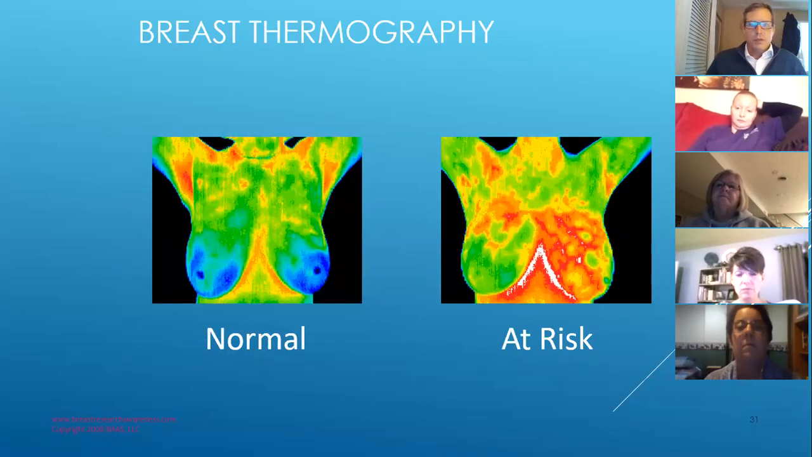So these are your Halloween pictures. Can you guys see the little cursor moving? Okay, so this is a normal image. Draw a line down the center of your body, and the right side should look the same as the left side. They should be symmetrical.